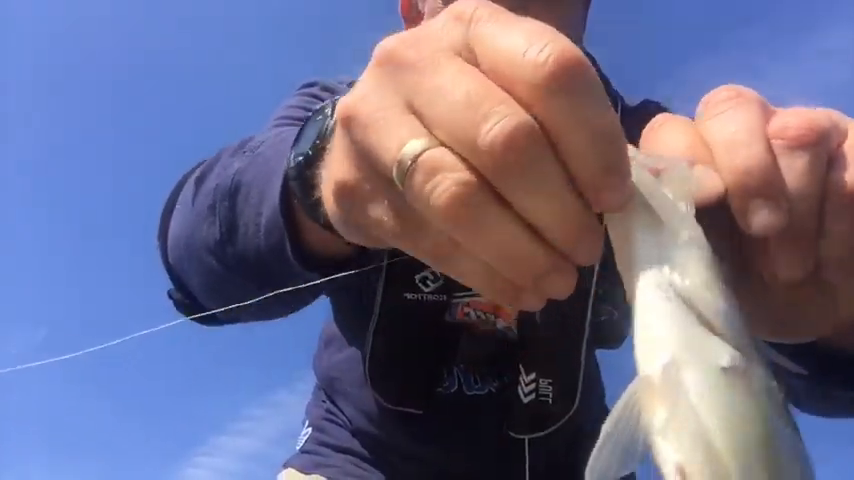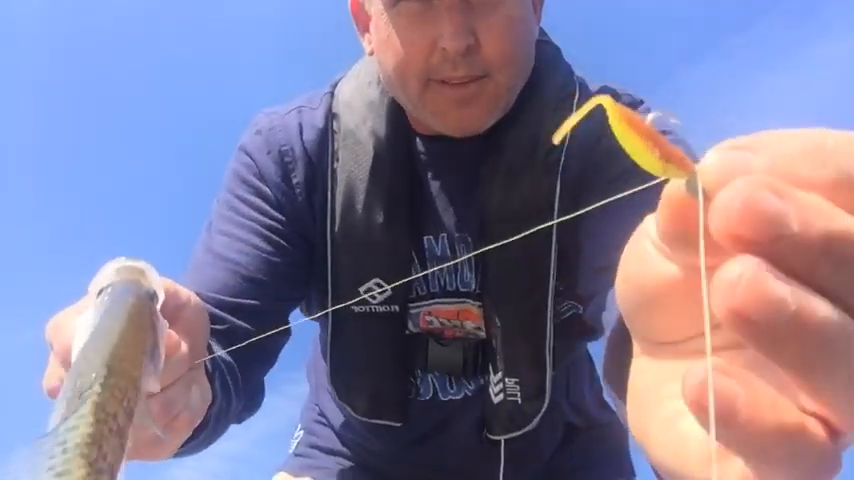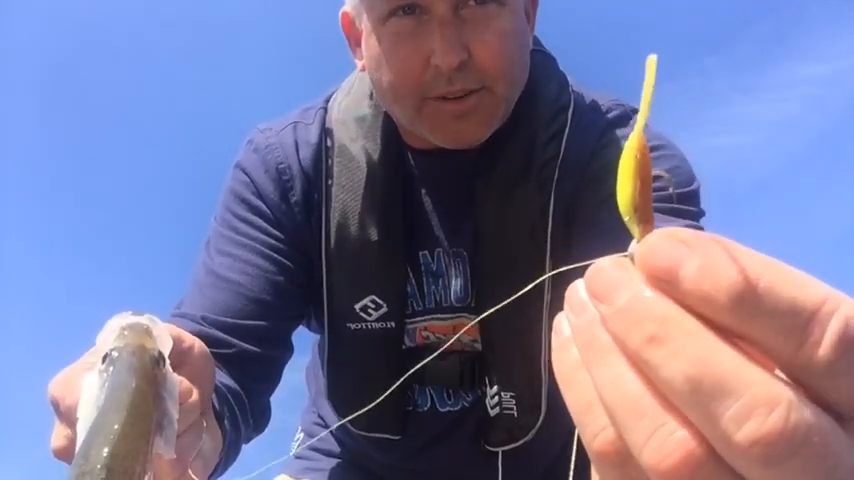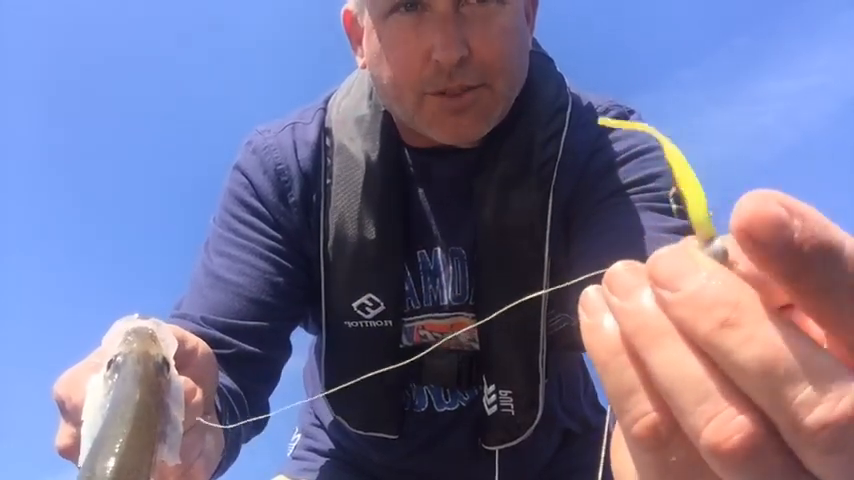This dude right here, he hit the Buster Brown. That's my buddy Mark McGuire's color that he had us build him, and that's brown pumpkin with chartreuse. And look at that tail moving, y'all. I am not doing nothing. That's just the wind moving that tail. Kiss him goodbye.